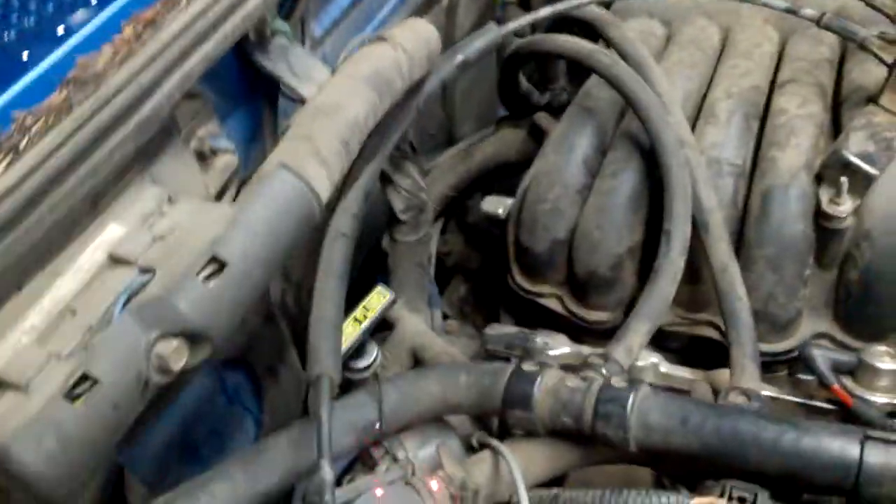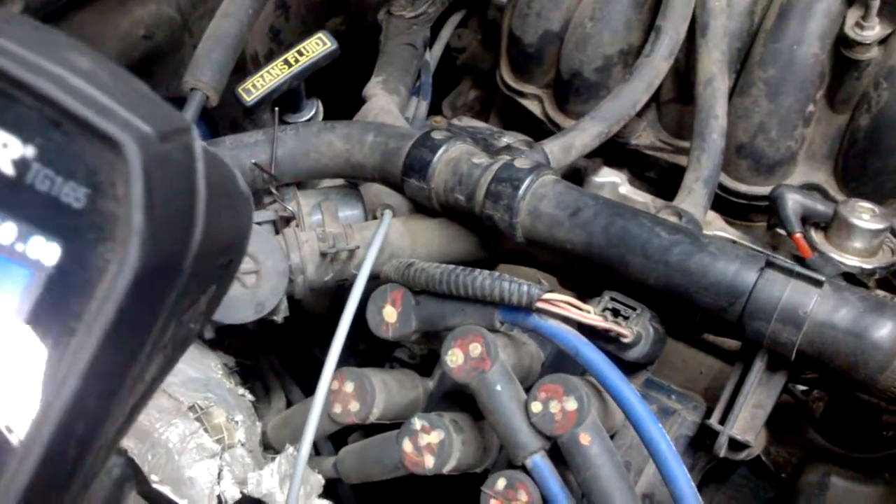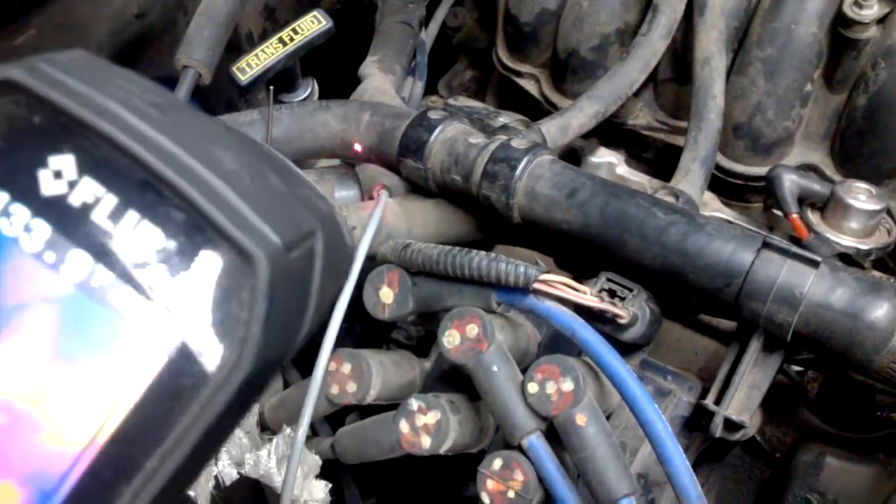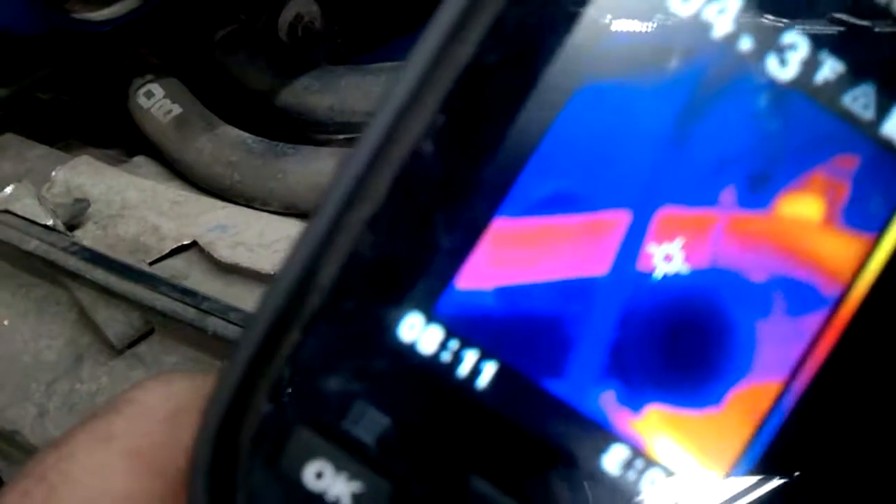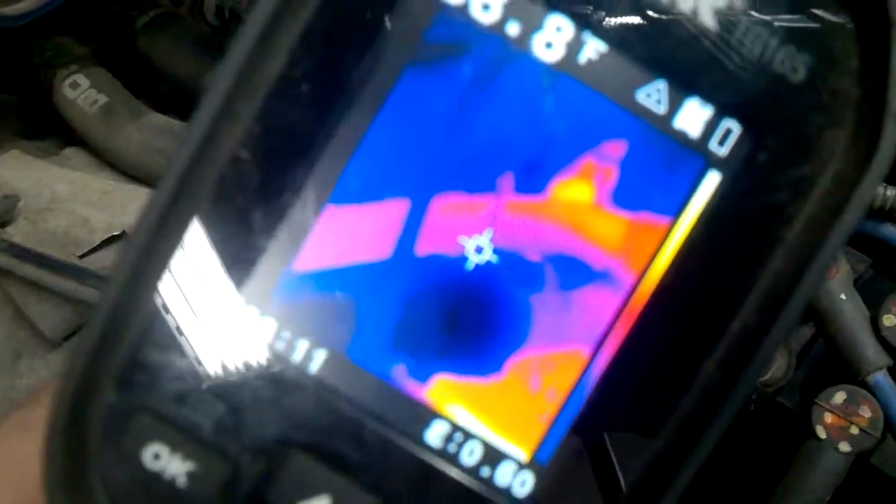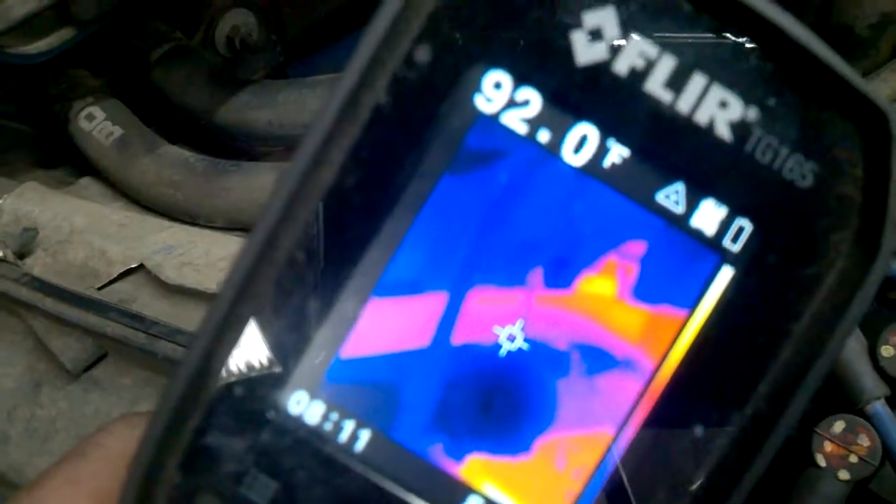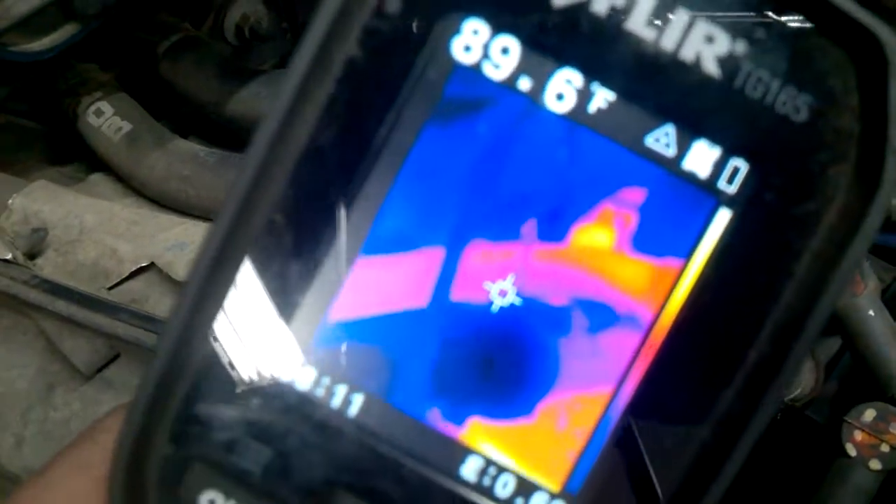Actually, you can look at the valve, and you can see the one hose going in. Let's see if I can get this correctly here. Okay, as you can see, the valve is hot on one side, cool on the other side. Well, it should be hot on both sides, whether it's cold or open,